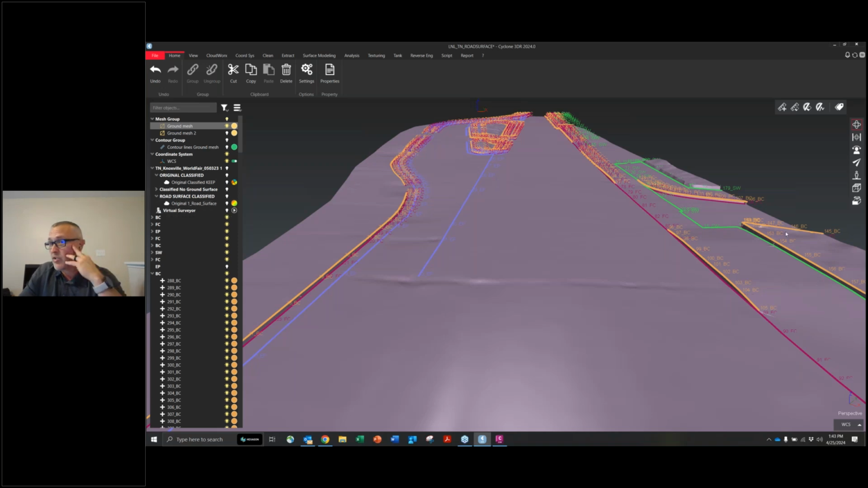But that's pretty much it, that's road surface from Cyclone 3DR directly into Civil 3D. And both these processes roughly take a little bit less than 30 minutes, just depending on how fast you are picking break lines. So, are there any questions? There are, Jason.